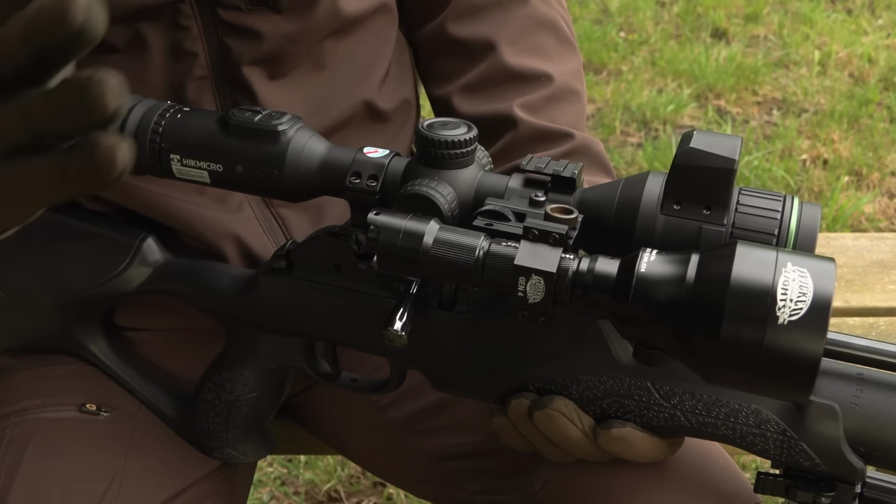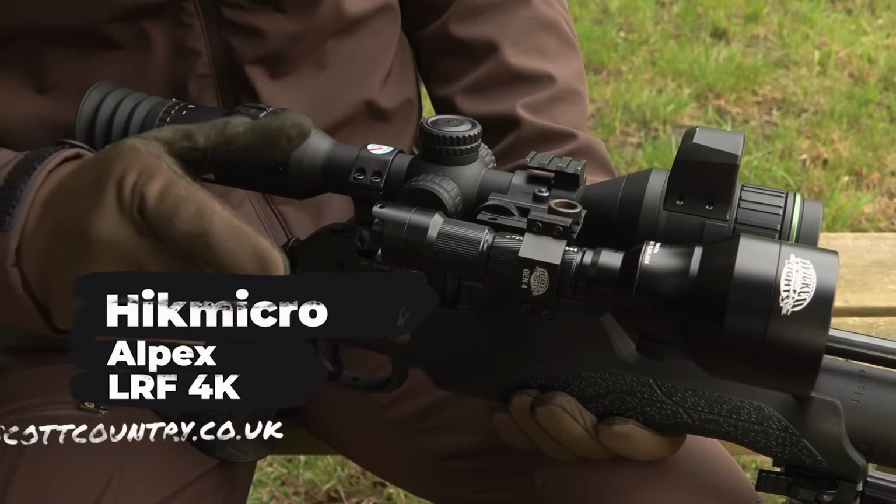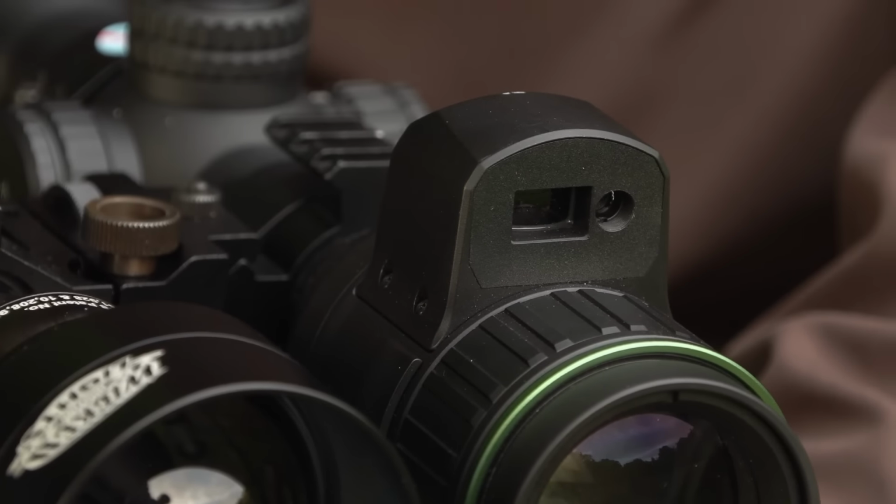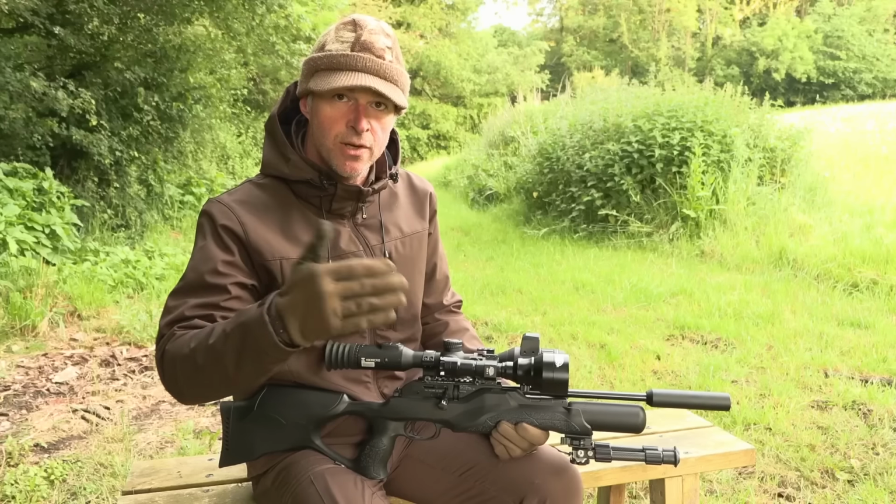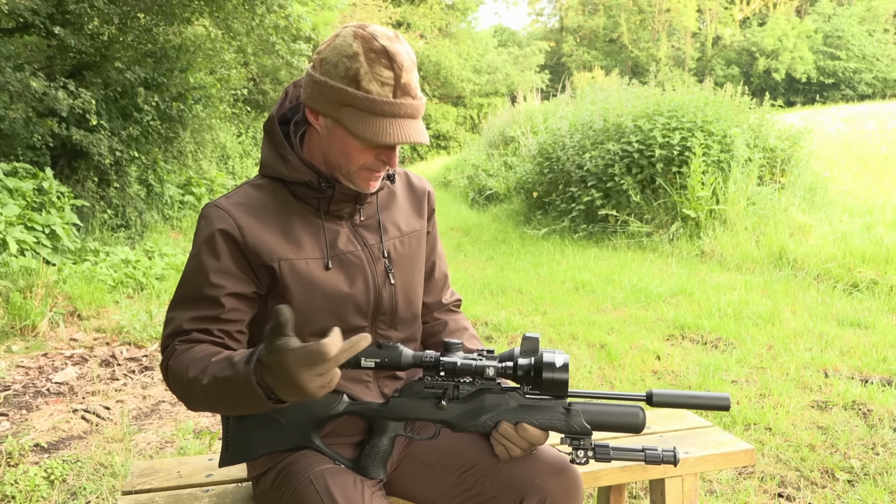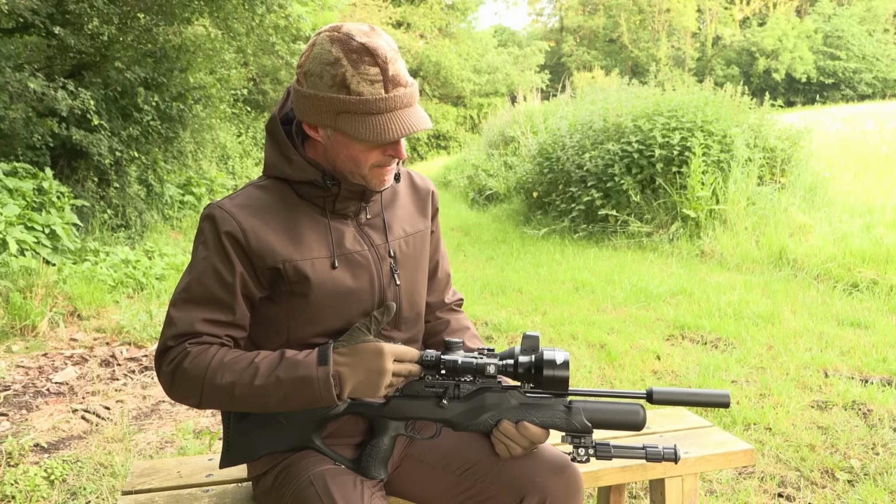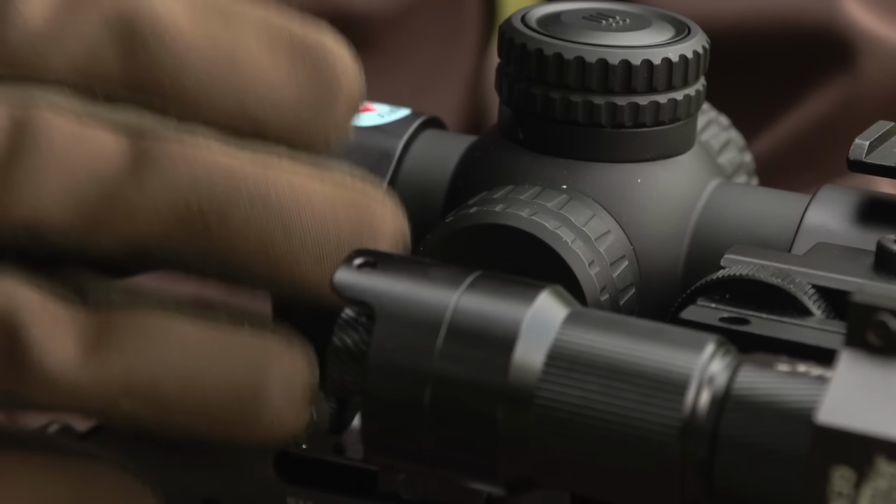The optic is the Hikmicro Alpex 4K LRF. Now that LRF stands for laser rangefinder. That's the significant feature on this day and night scope, is the fact that you can quick ping, you've got an accurate gauge of the range to your target, so you can apply hold over and hold under accordingly. It's packed with other features, video recording, numerous reticle profiles, numerous reticle styles. Far too much to go through here. As ever, I've got the scope held on with Sports Match scope mounts.